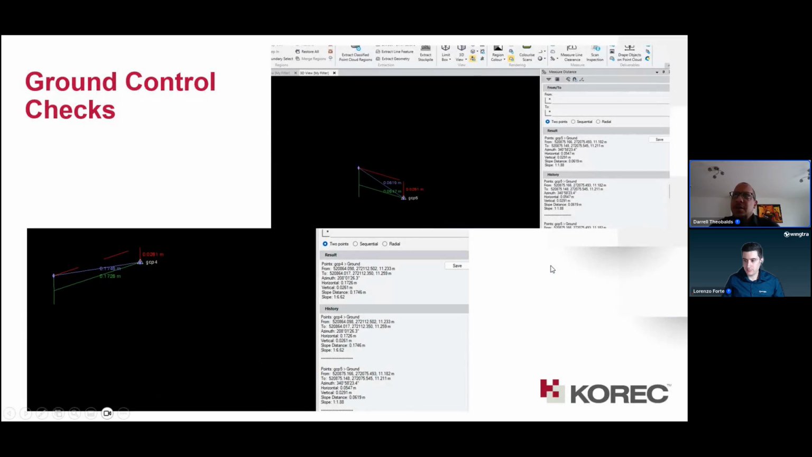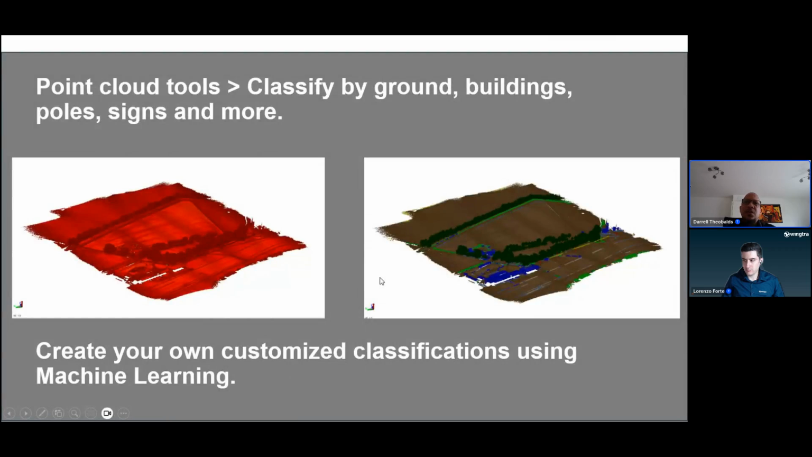So for the ground control, I did some checks. I used the measure tool in TBC, and all my points were below 3 centimeters. I got GCP5, GCP4 as well. They were all within the tolerance of what Wingtra claimed and what the sensor was able to provide, which is up to 3 centimeters. So I used the point cloud tools, classification by ground and building poles.